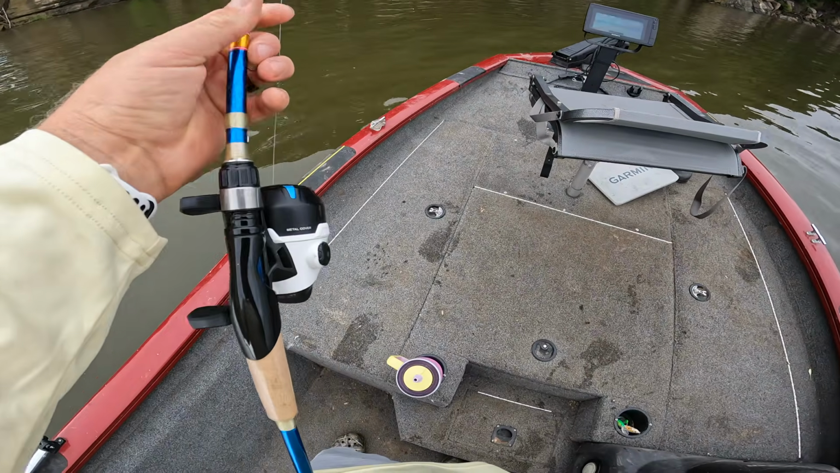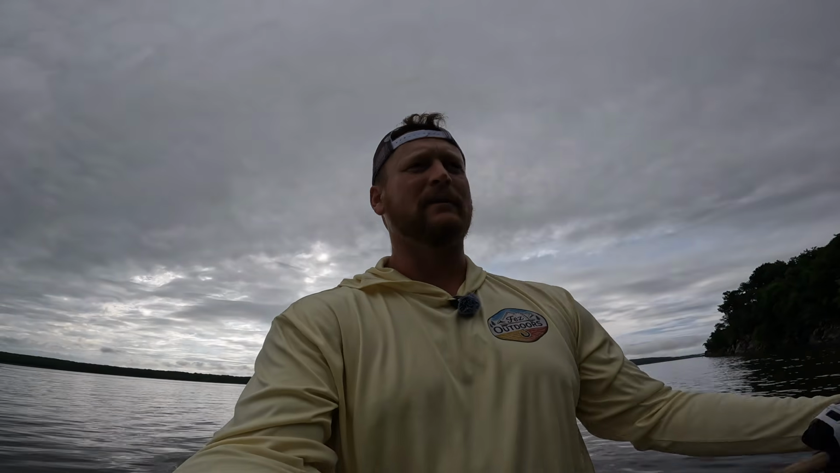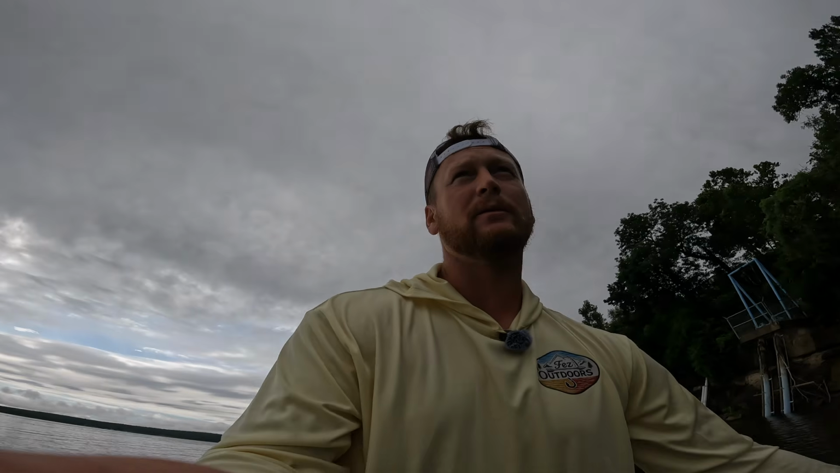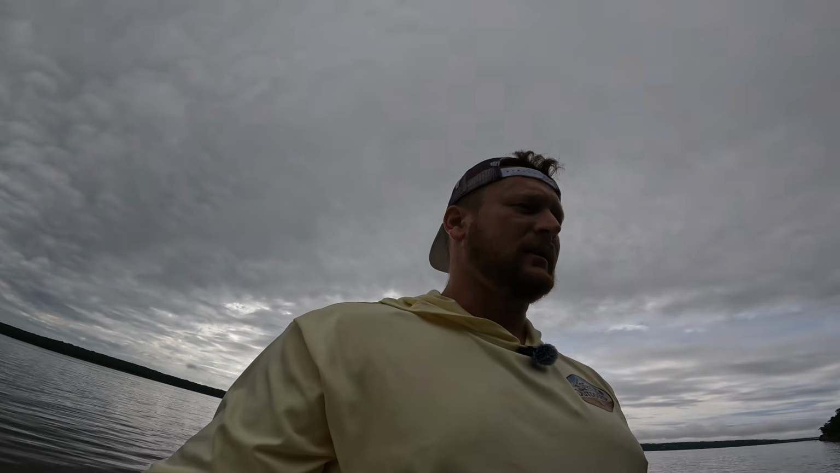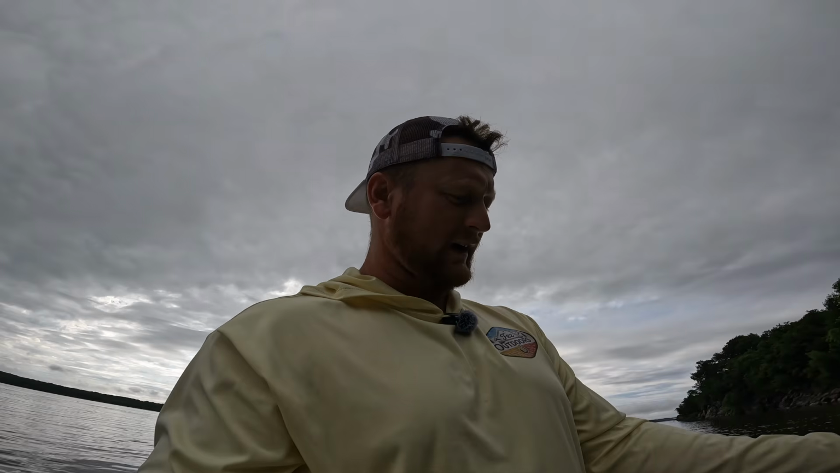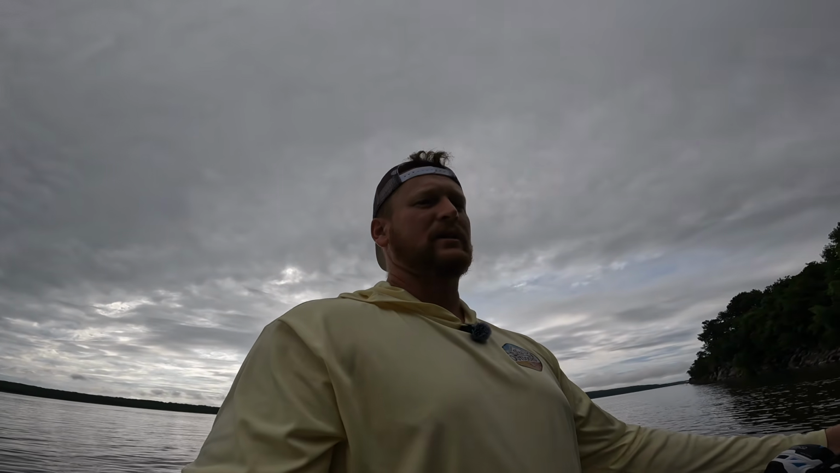I got a Zebco Roam push button, and I get roasted for that a lot, but in my opinion, I have more control on the push button. I can do a lot more stuff with the push button than I can with the spin reel or the open face or anything like that. It's like a little kid setup, I know, but I love it. I've caught a lot of fish on it. And if you disagree, that's fine, but I think a lot of people would like this setup if they crappie fish with it enough and understood how convenient it is.